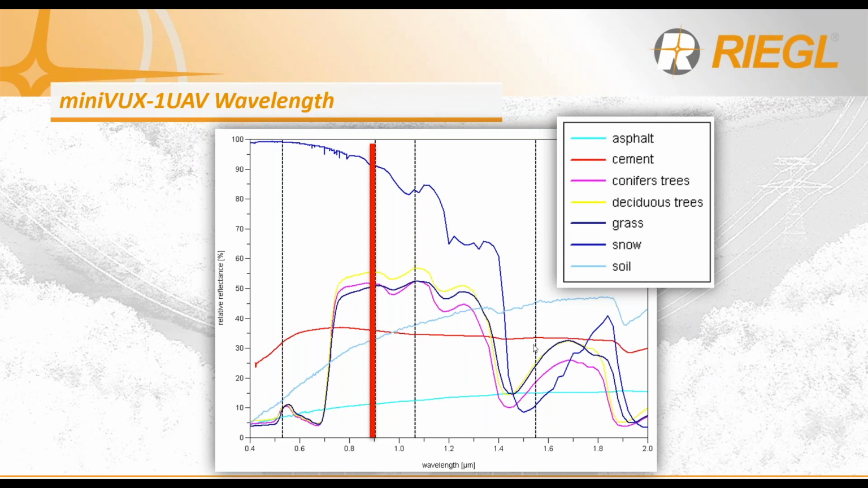The 905 nanometer wavelength offers fantastic results over snow and ice, as well as being on par with the results that you get over vegetation, as well as cement or typical hard surfaces in an operation.